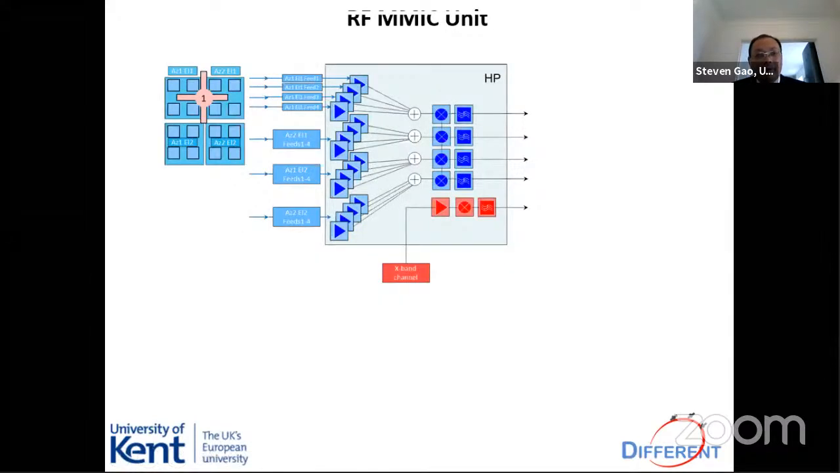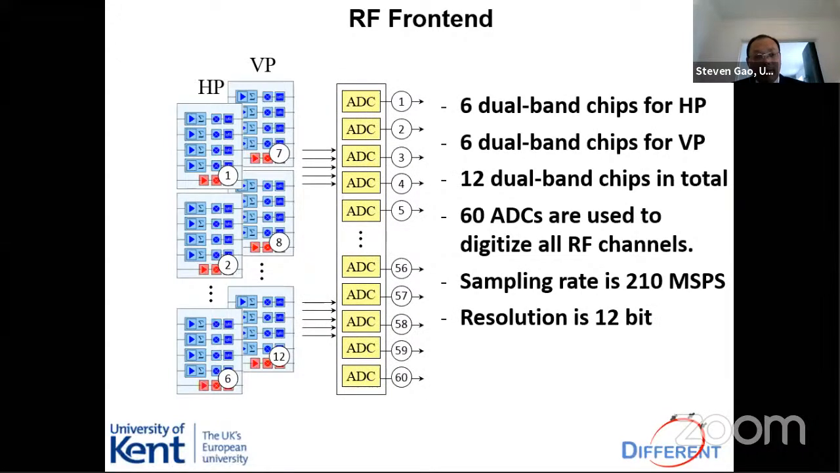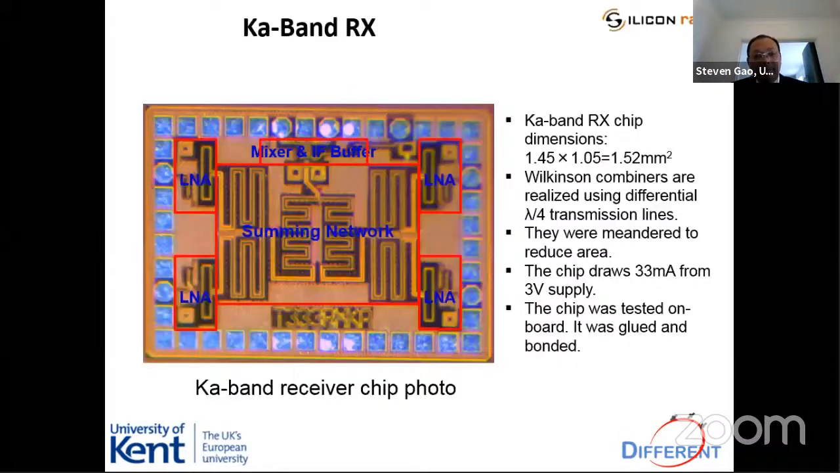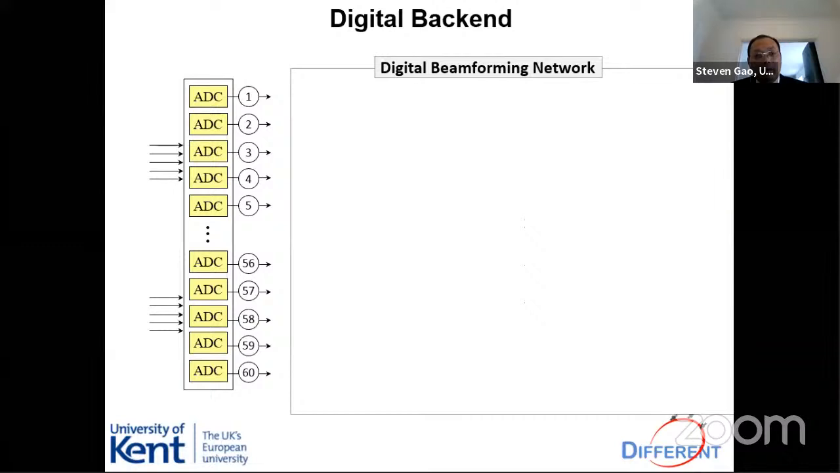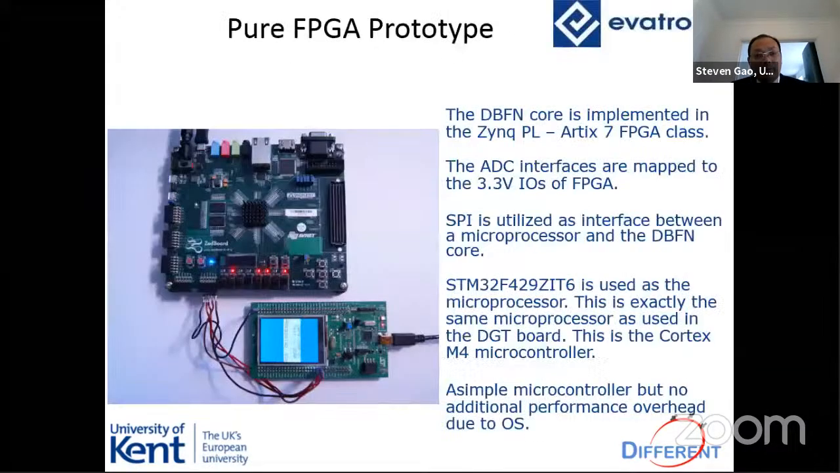This is MMSC integration. MMSC is at both K and X band, dual band as well. Then integrating with antennas, MMSC, and ADC all together. This is a K band chip, a receiver chip photo, and this digital beamforming network. This is an FPGA control, because in the control system.